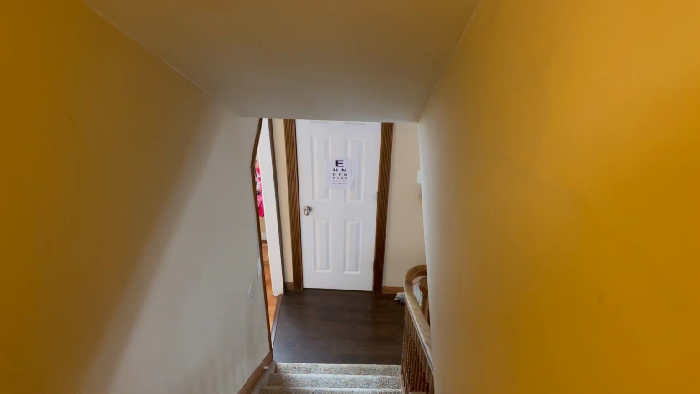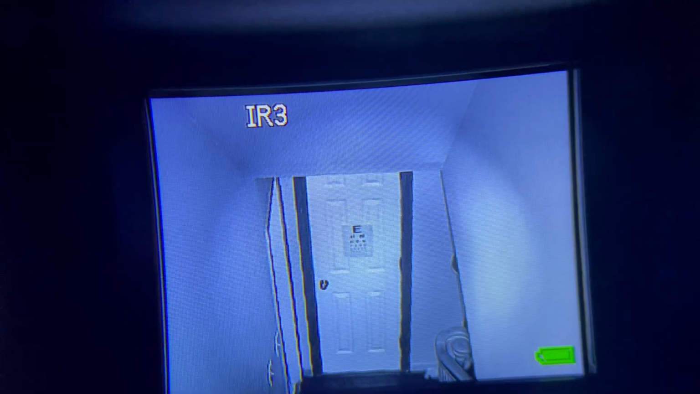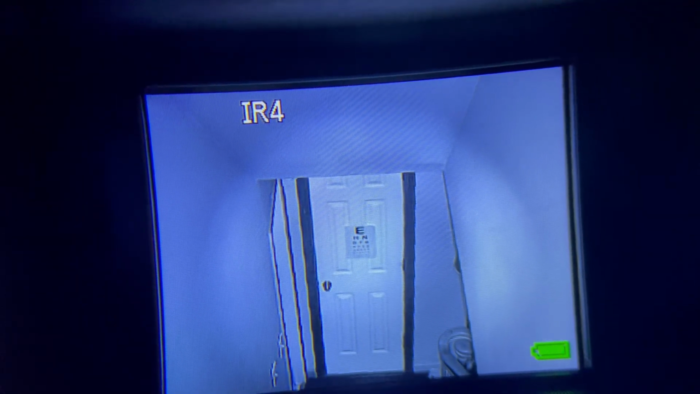Here's footage of a hallway at the top of my staircase during daylight, with an eye chart at the bottom. The distance is about 7 yards. Now I'll cycle the illuminator levels from 0 to 7. You'll notice once we get past level 1, there isn't a whole lot of difference in visibility while indoors. Yeah, it gets a little brighter, but brighter doesn't always equal more useful. That changes a lot when you take it outside, as we'll see in a little bit.